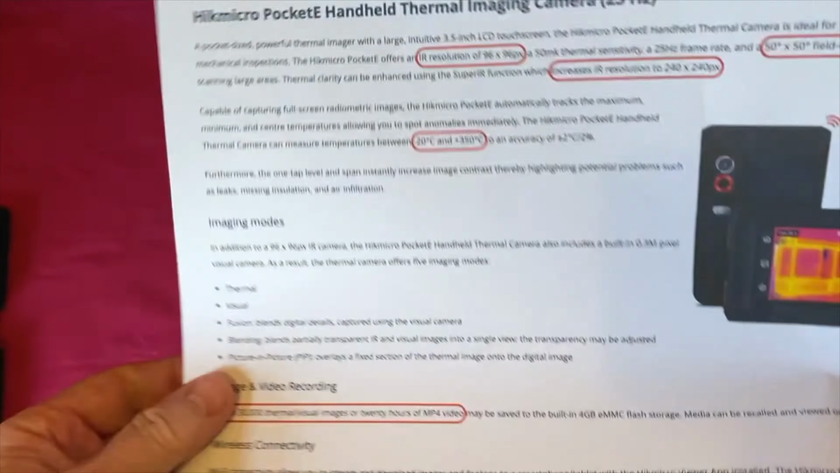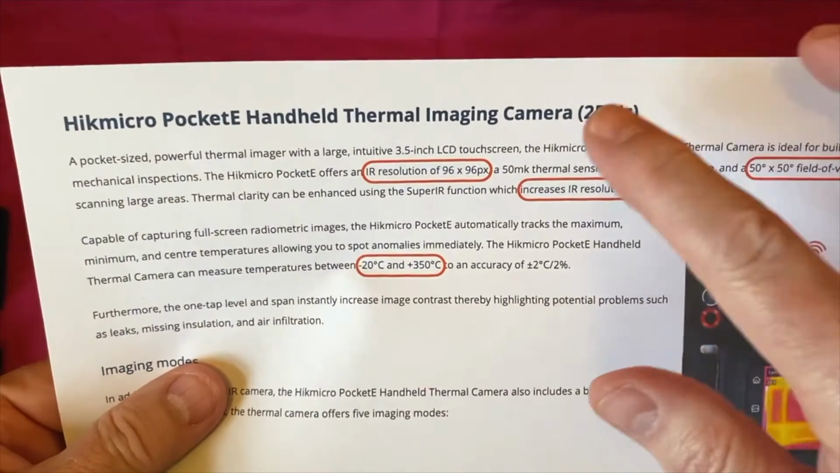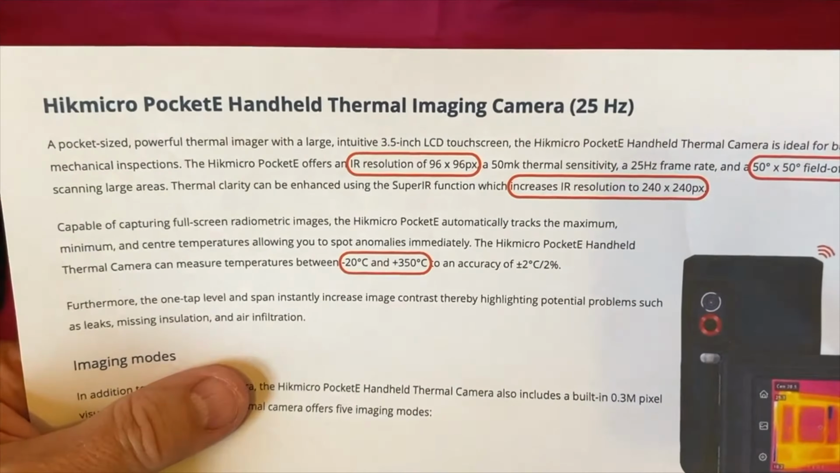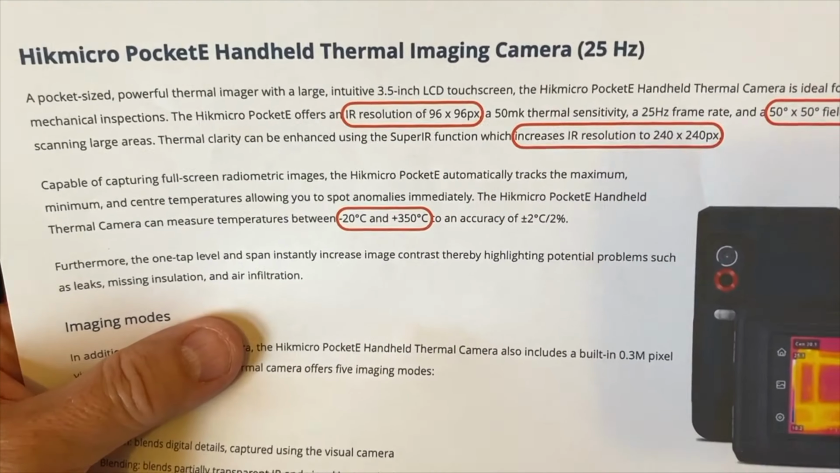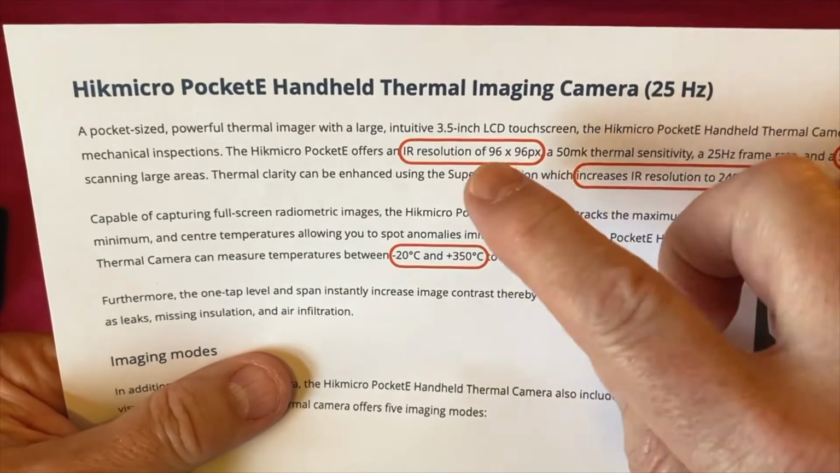Now if we look at some of the specifications of it first, because I think this is really interesting. It's 25 Hertz. That means the refresh rate on the video is going to be quite good, and I've got an old FLIR and it's only 9 Hertz, and some of the other cameras that I've got to review, they're 35 Hertz. So this is quite a good refresh rate for video.